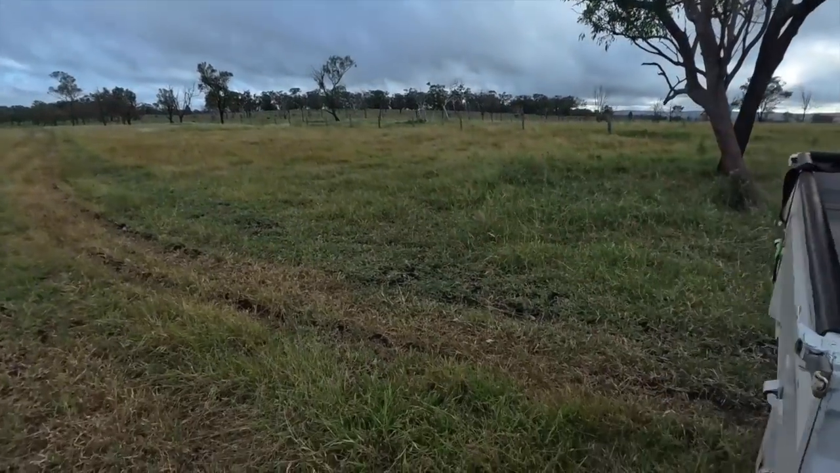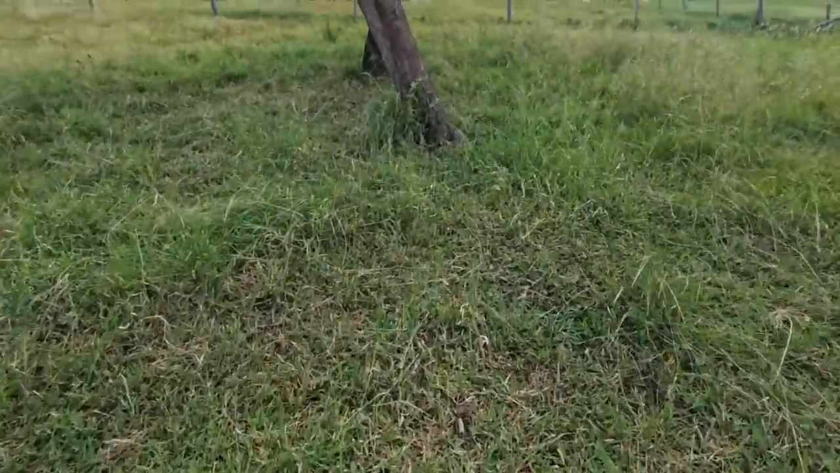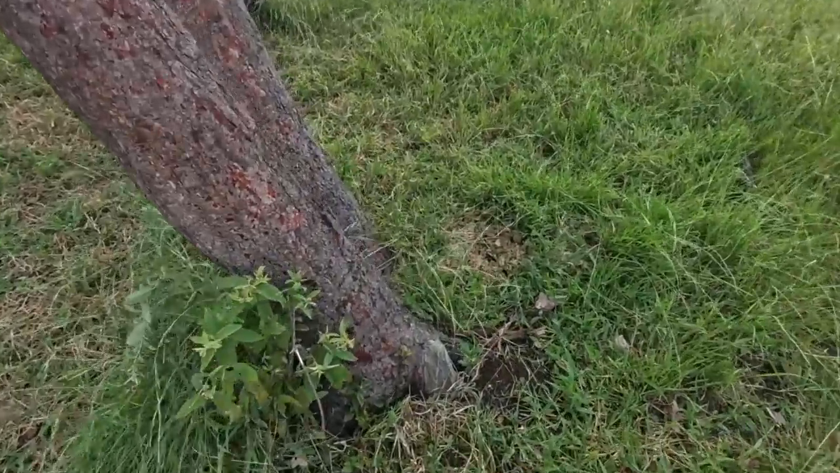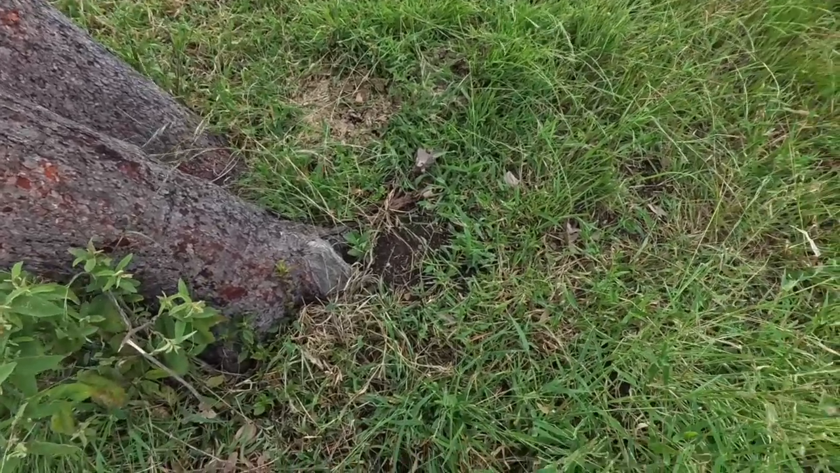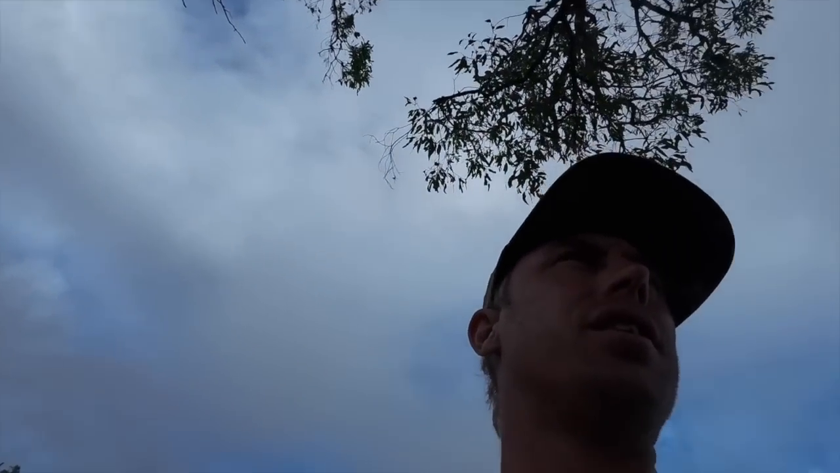Anyway, I'm just back up here now to the second last trap I set yesterday afternoon, and I used a bit of tuna oil on this one, and there's been nothing here. So anyway, I've got to head home later, so I may as well pull these traps up while I'm here.